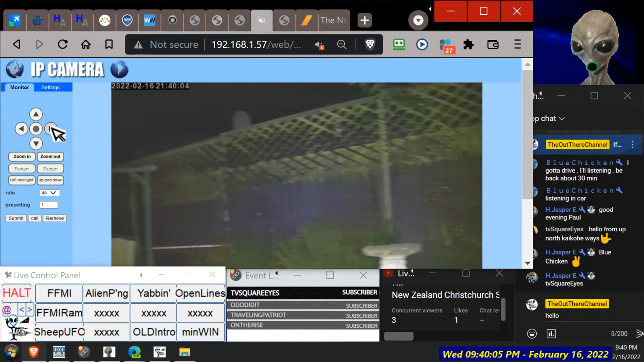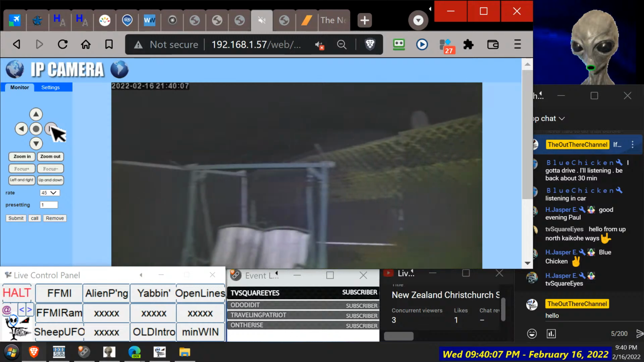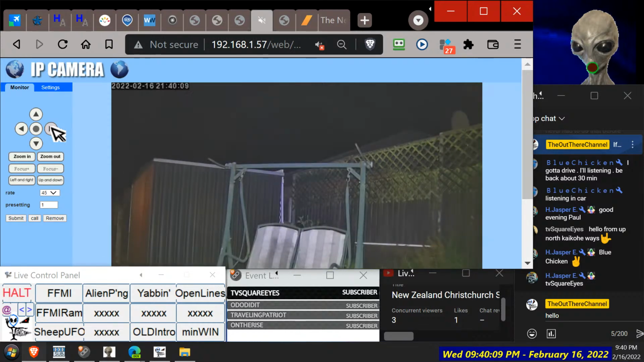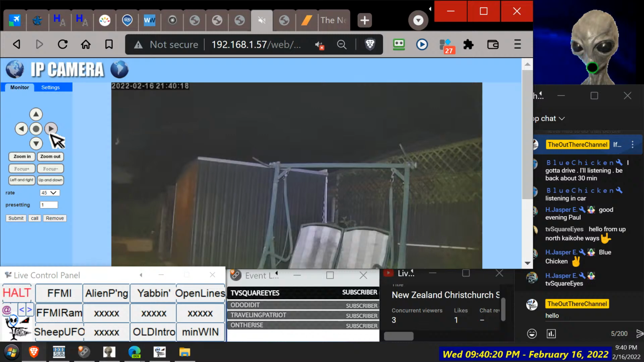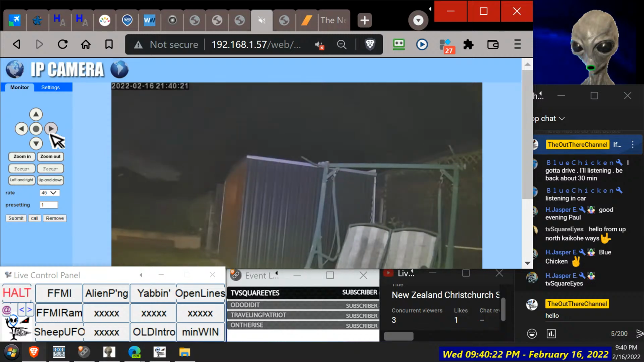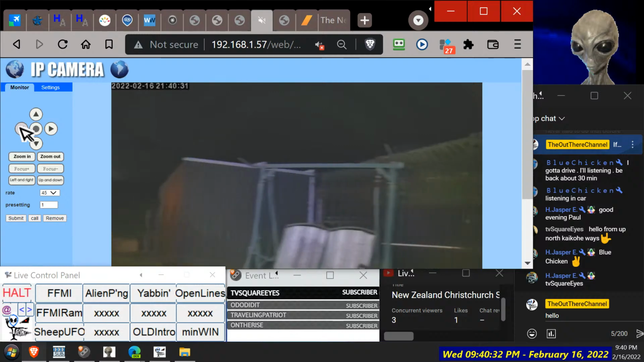Okay, let's have a play around with that for the meantime. Chairs, yeah, they are that sort of colour. White with faded grey, is it? I'm not sure. Green stripes, anyway. Alright, you can see the side of the light on now. And you can see it shine on here. Let's go the other way.